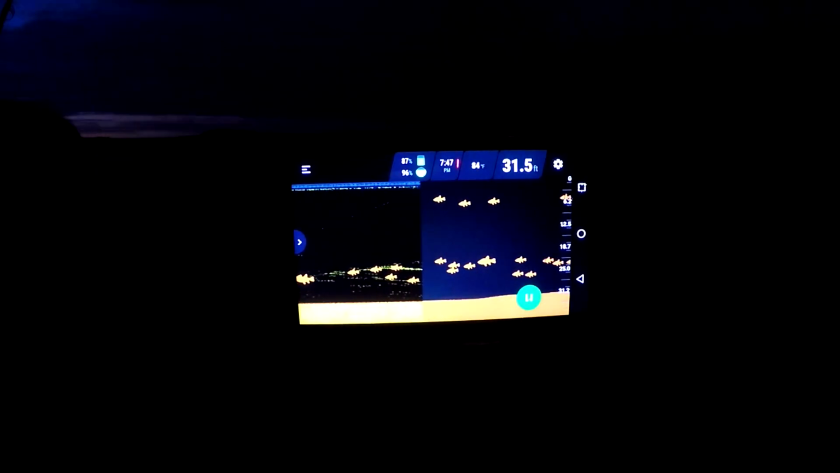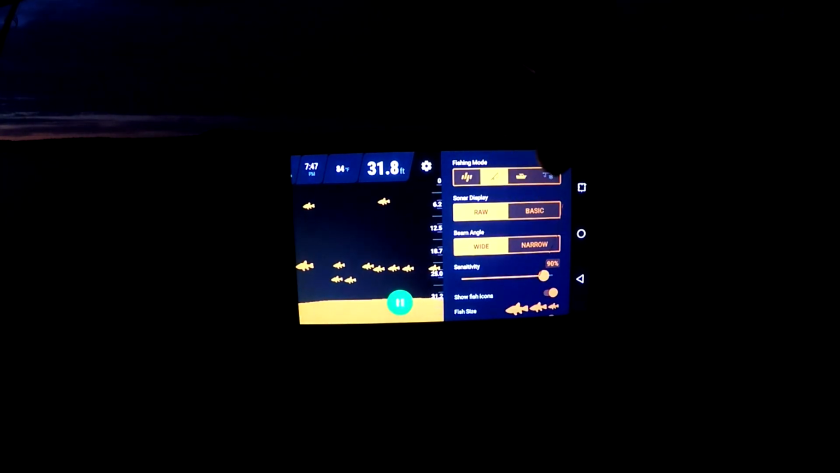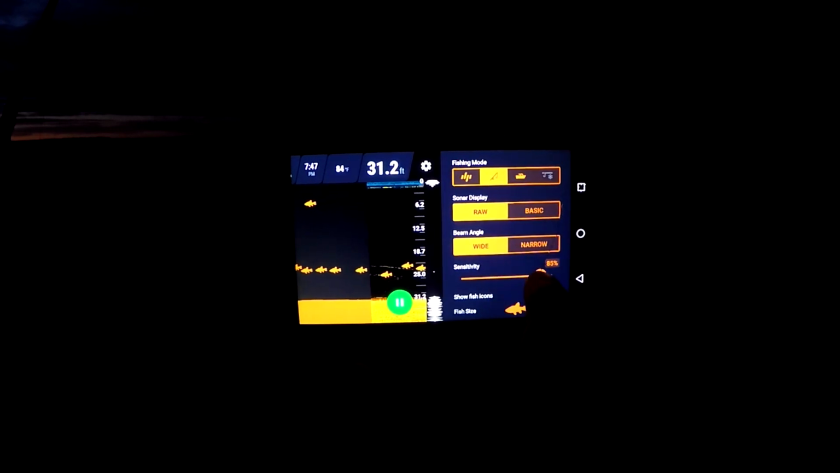So it's really basic. You're just going to see the bottom and the fish depth. That's it. You're not going to see anything else. I like the raw. I like to see everything. You have your sensitivity. You can go up and down. I like to keep mine at about 90.